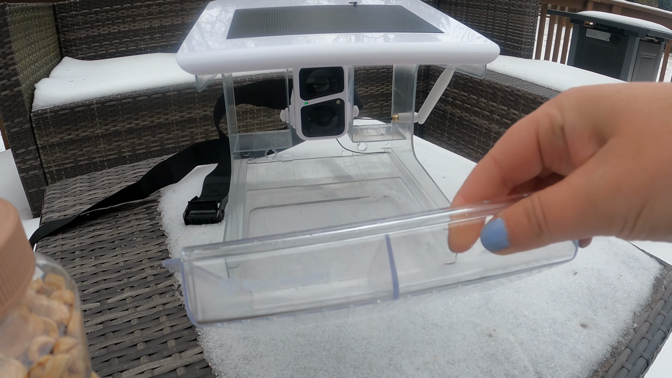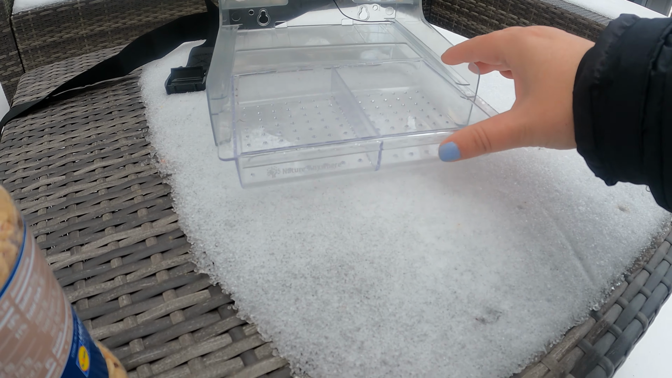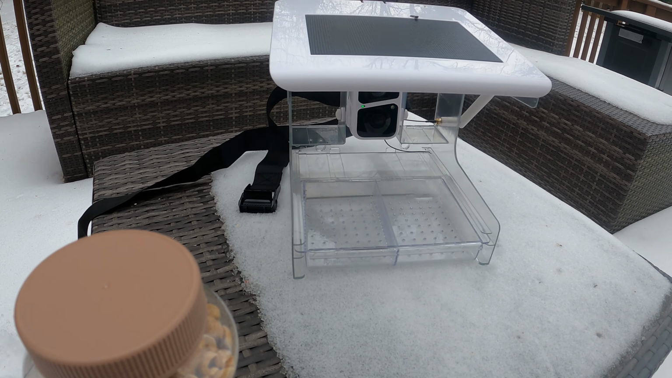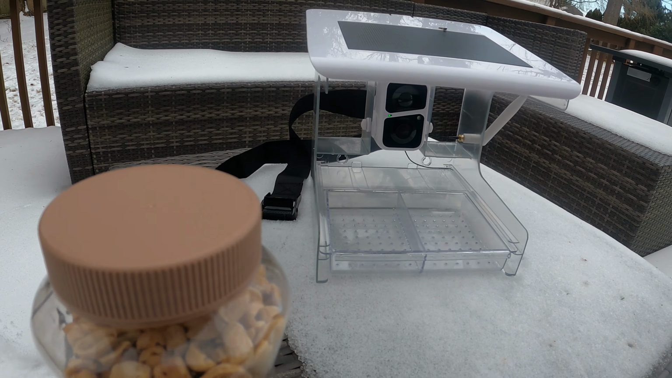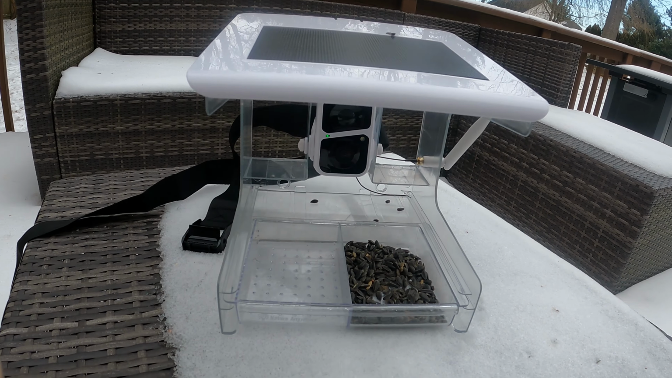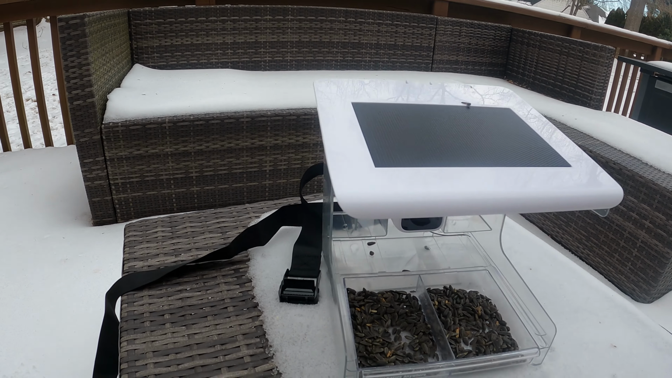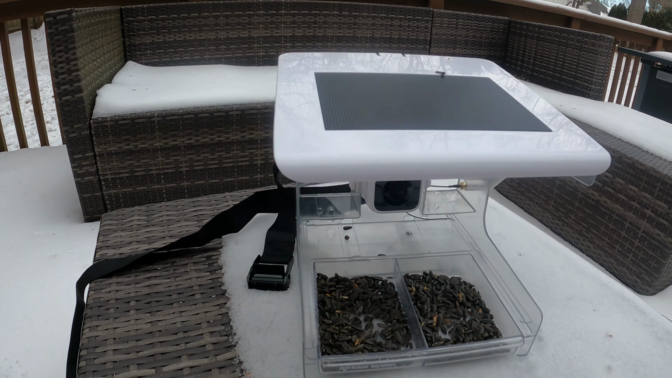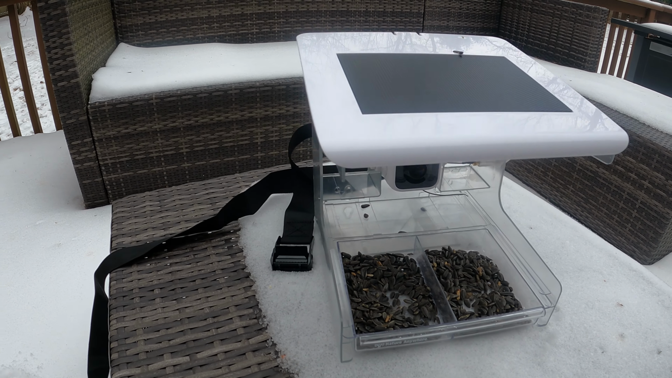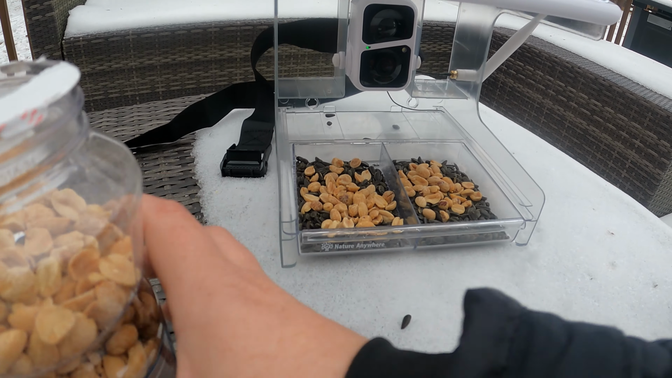So it has this little tray that comes out so you can wash this and clean this, and then it just goes in here like that. And what I've been doing is I've been doing a mixture of the dark oil sunflower seeds. The birds really seem to like those. And then I've also been putting some peanuts out, just unsalted shelled peanuts, because the blue jays really like these. Put some of that in there. Mix it up.